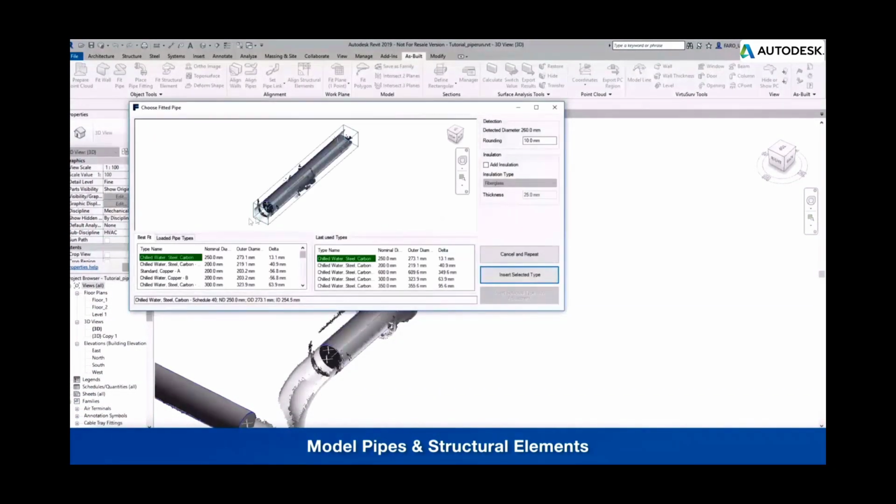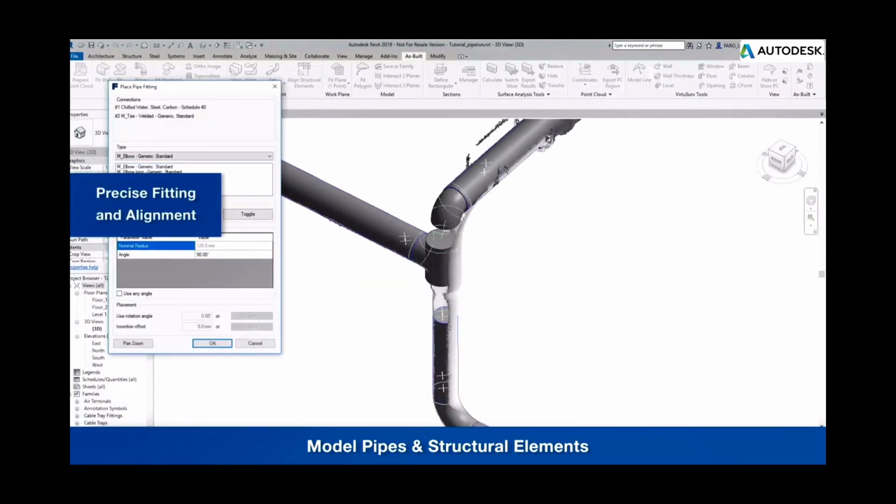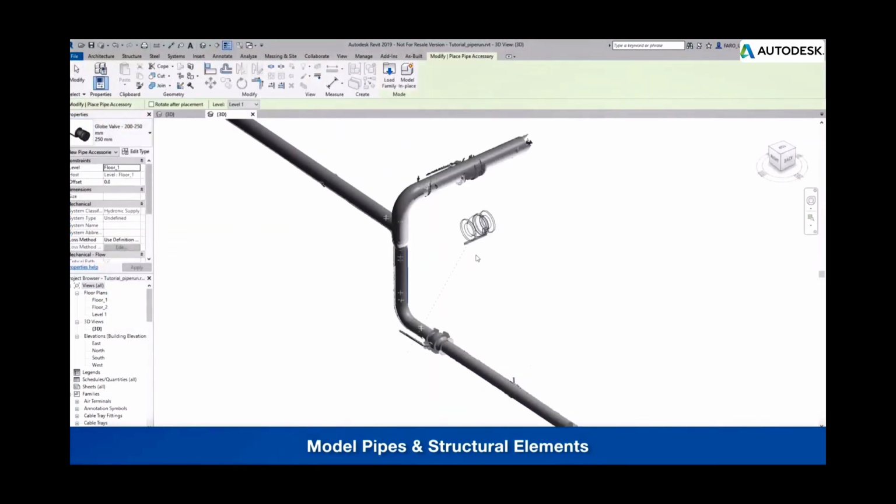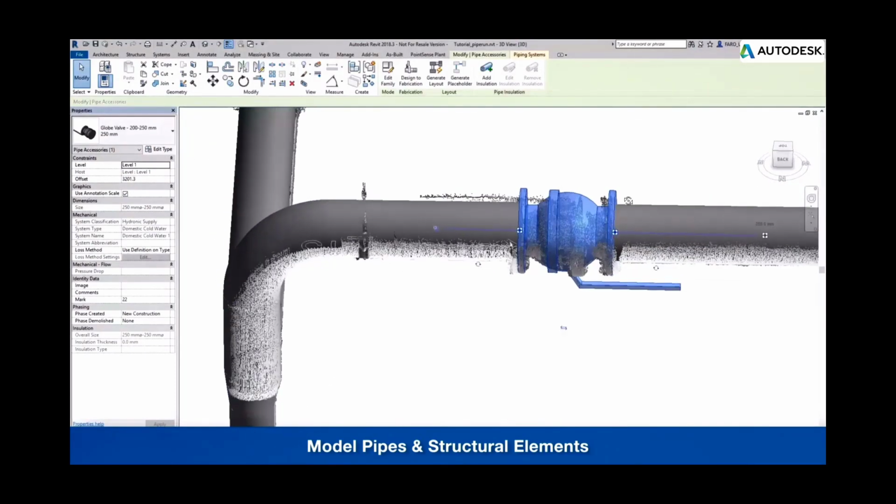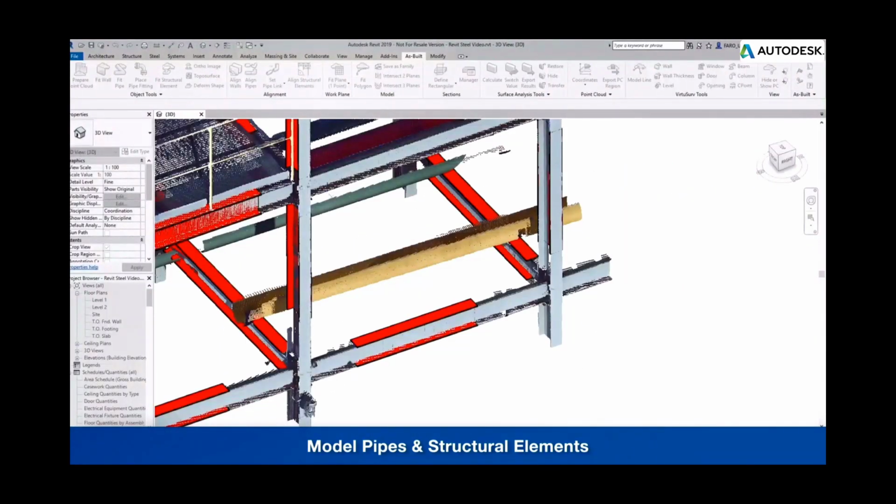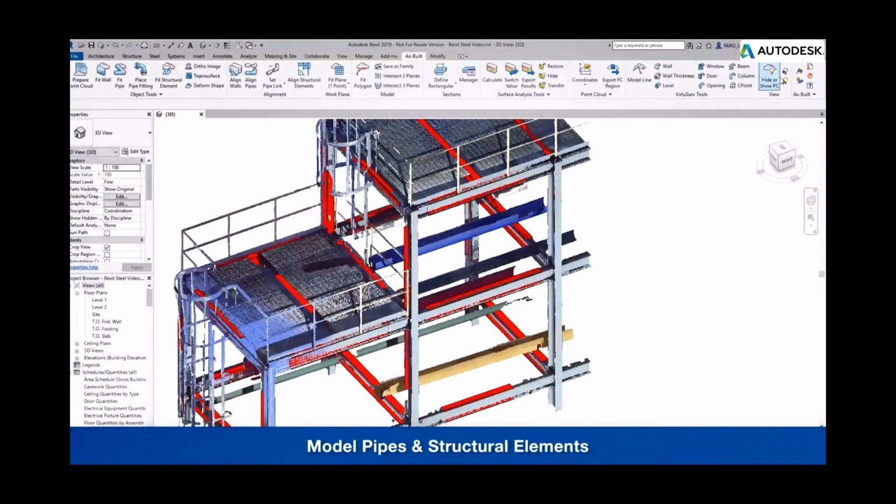So you can fit your Revit piping objects directly into the point cloud. You can place elbows and T's, and also valves can be placed. The handles of the valves can be oriented according to the point cloud data. And all that in a very easy and efficient way. And in a very similar way, of course, also steel modeling works based on the point cloud data.